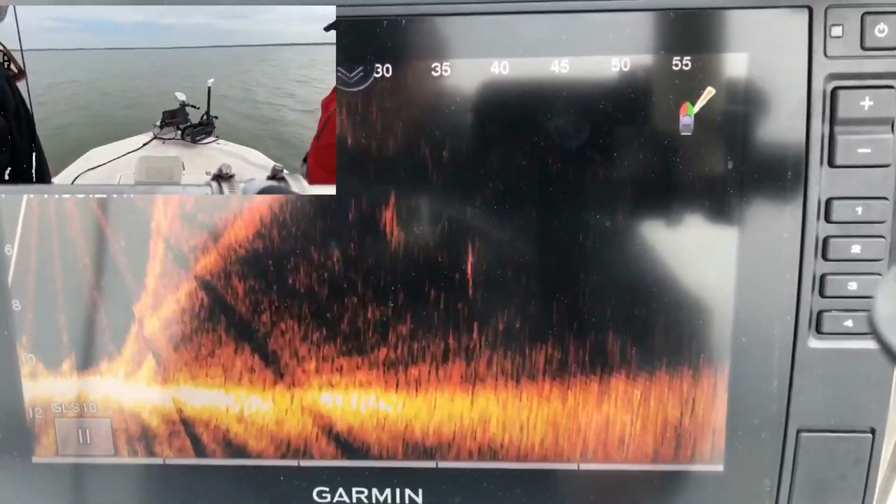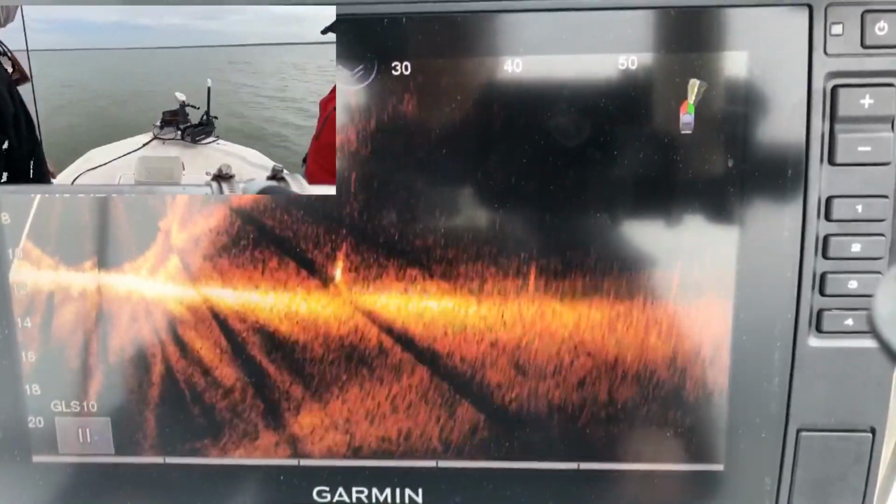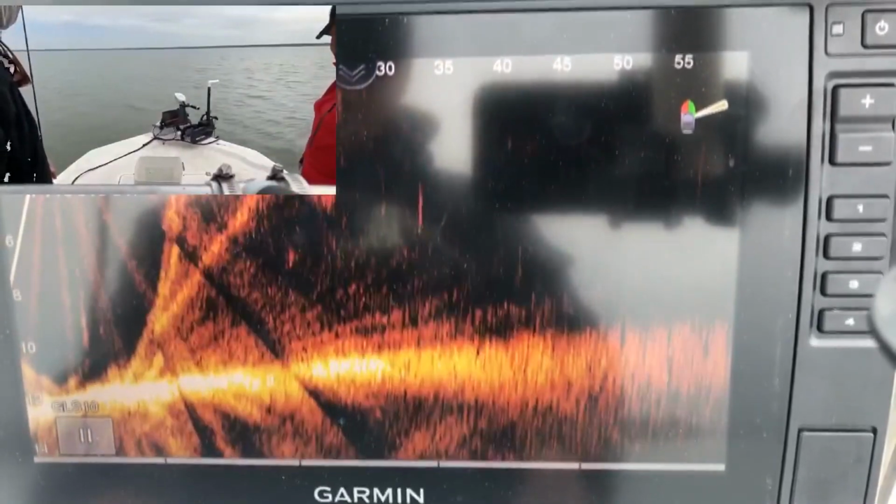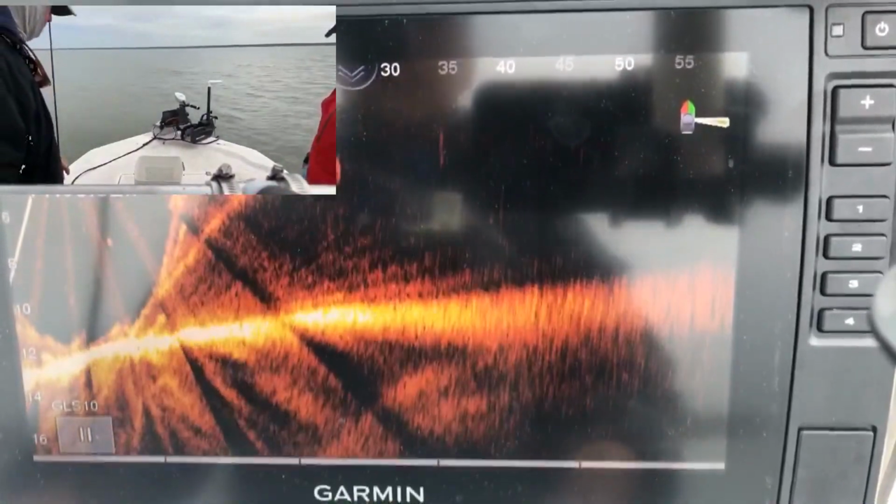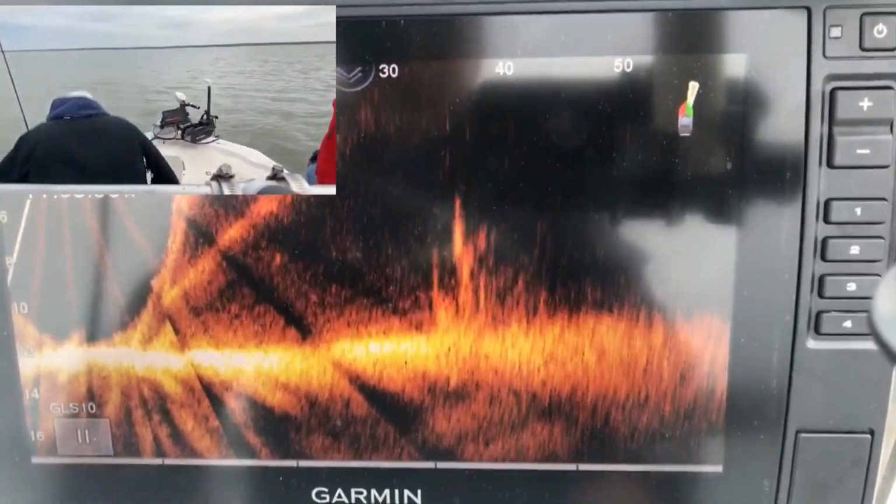So we spent much of the day driving around. As you can see, with the transducer, I'm just panning left and right in the front of the boat as I'm moving again 3-4 miles an hour. And this is how I find brush piles. This is how I find fish.